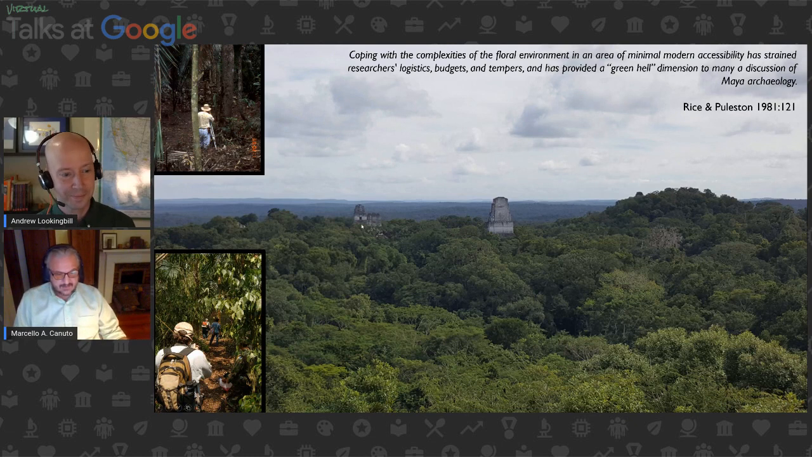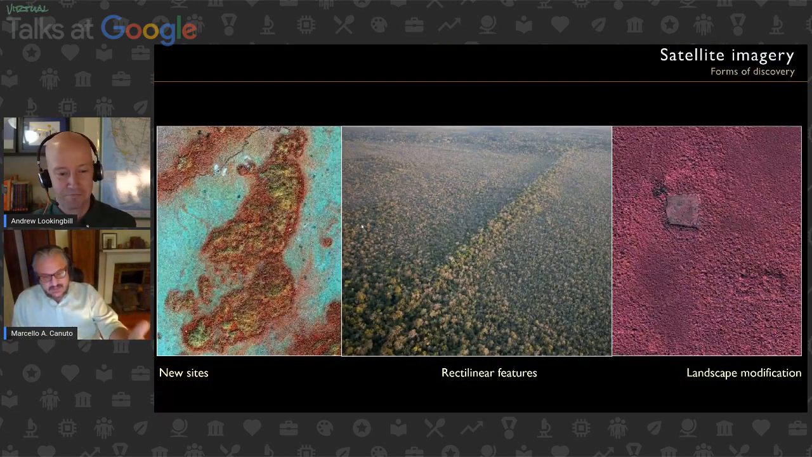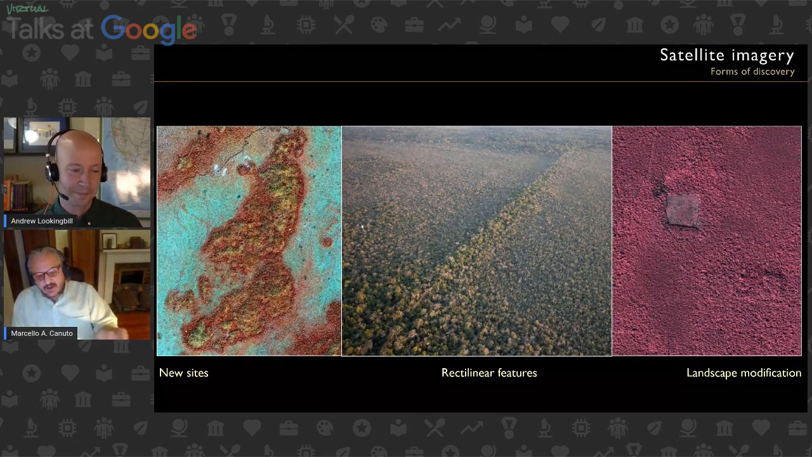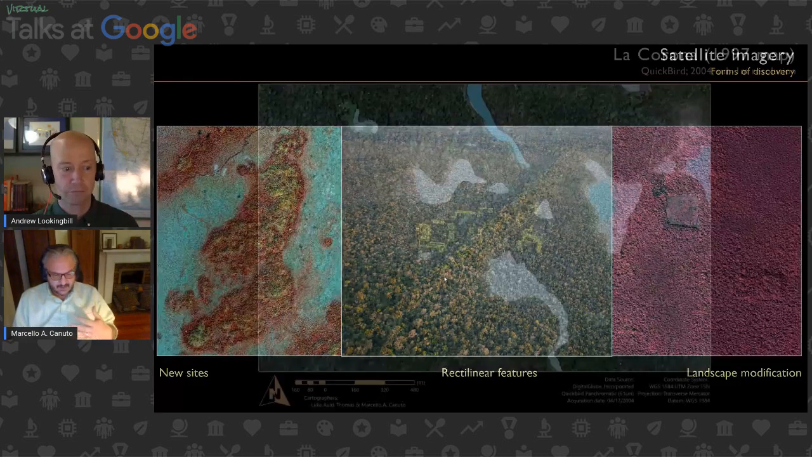So this is what all of us of a certain age who did this were dealing with. And even the satellite imagery that brought us some really spectacular discoveries was wonderful because it could tell us things about where settlement might be, or very monumental things like this causeway that goes across, and you can see the vegetation differentially growing on it. It gave us some inkling, but the rest was still a carpet, right?